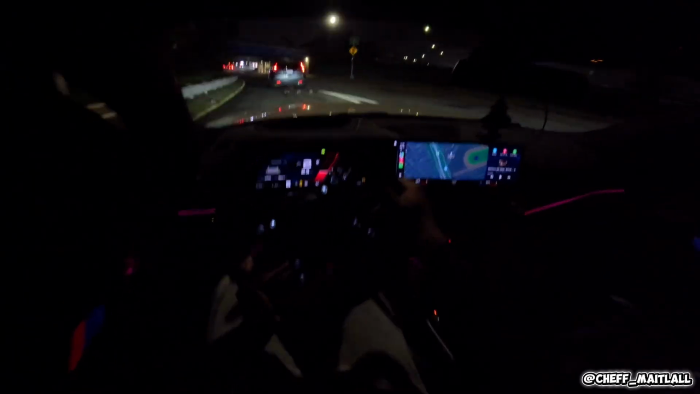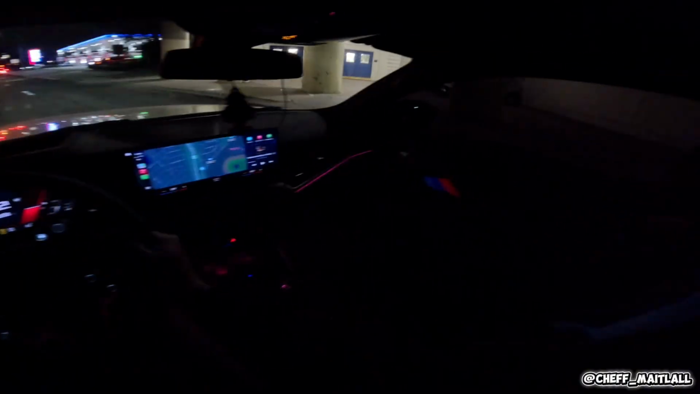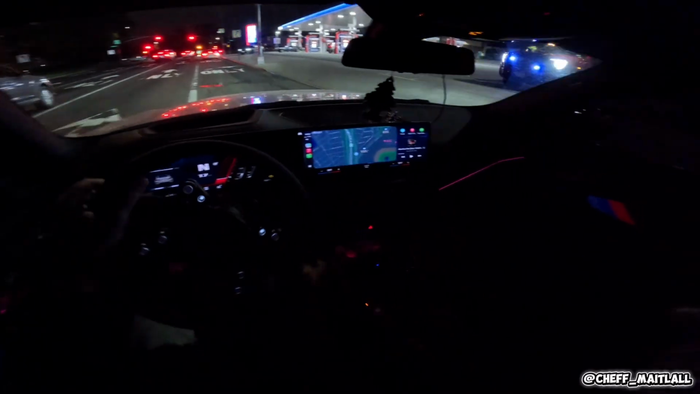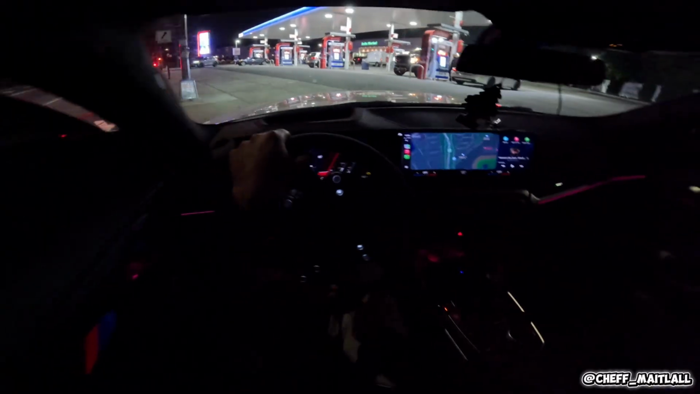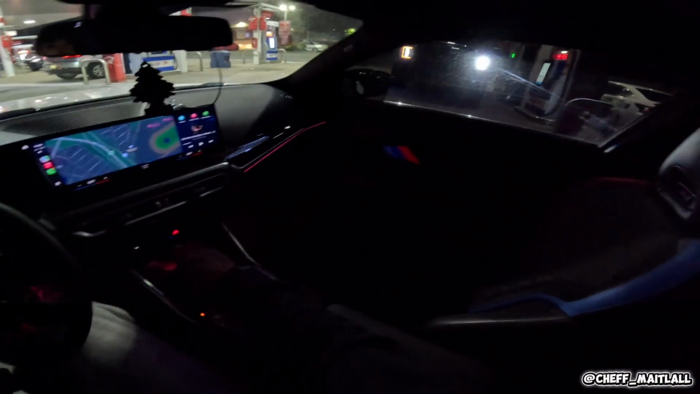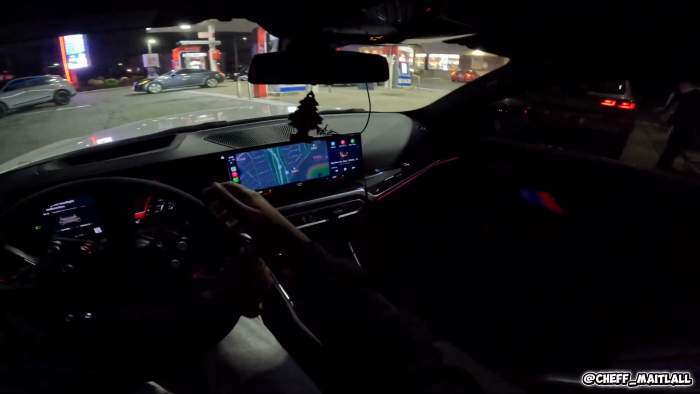Lost the plot a long time ago. He lost the plot. Dude, what the fuck? There are trucks in here. What is going on around here? That's a nice SUV.